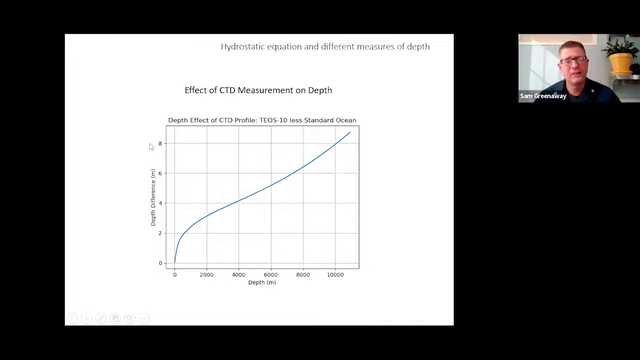And then finally, and this was a little surprising, the effect of the CTD information. So the effect of the measured temperature and measured salinity on our calculated depths, relative to just standard ocean. If we just assume standard ocean, so that's 0 degrees, 35 PSU, and the pressure effects, it's not very much. Over nearly 11 kilometers of water, it's only a difference of about 8 meters to the calculated depth of the pressure sensor at the bottom. That was a little surprising to me, and you'll see how that factors into our error estimates later on.